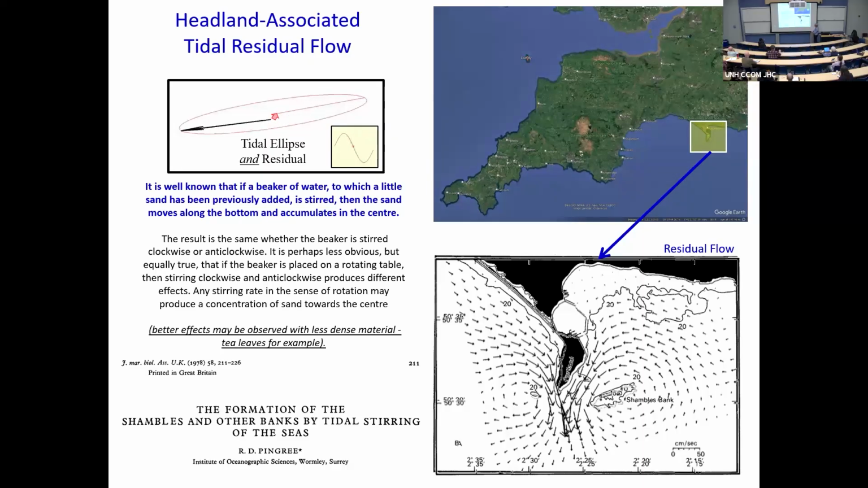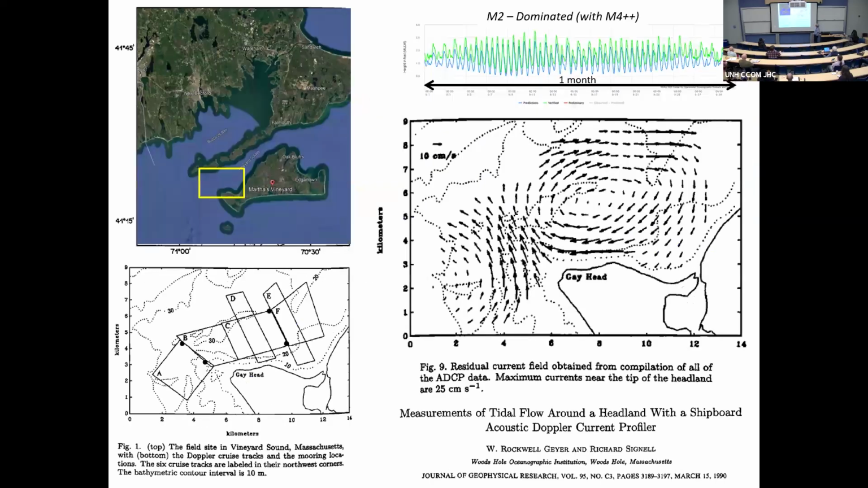So we understood in principle, but actually measuring a current field on a large area like that is surprisingly hard to do, because if you start steaming, the current's changing. You've got 12.42 hours to complete an M2 cycle. I think the first time it was done was Rocky Geyer and Rick Signell at Woods Hole, just off Martha's Vineyard. There's a constriction, there's a headland, and they came up with this residual circulation pattern.